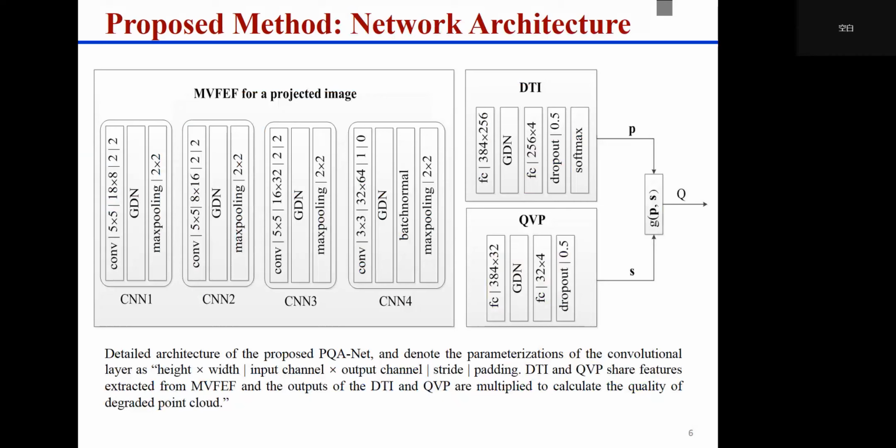And this is the detailed architecture of the proposed PQA-Net. The MVFEF is to transform the 6 projections to a 384-dimension quality-related feature vector. It includes 4 CNN blocks.